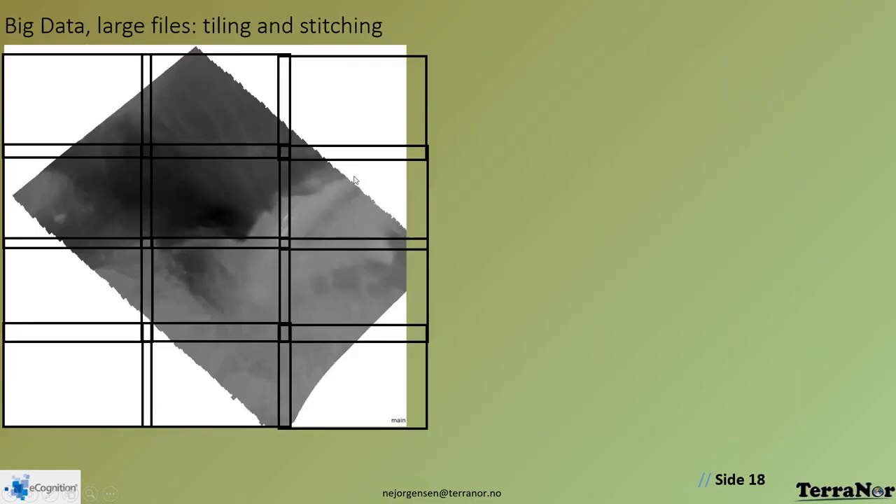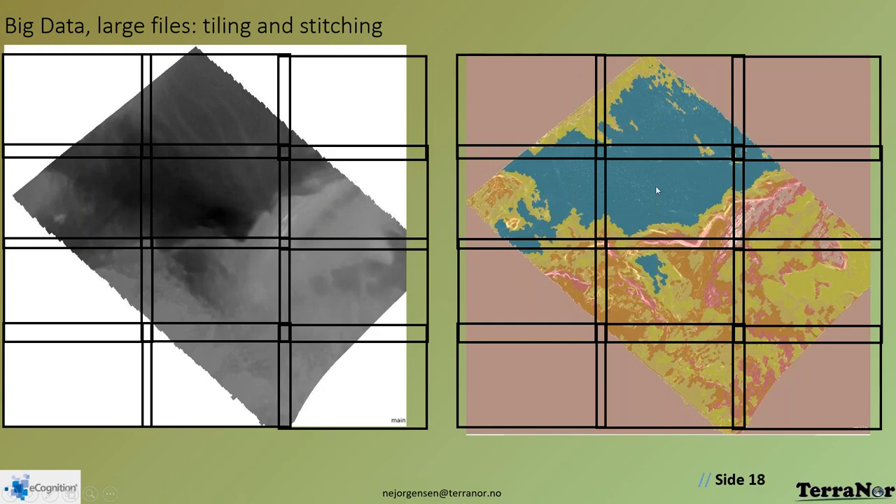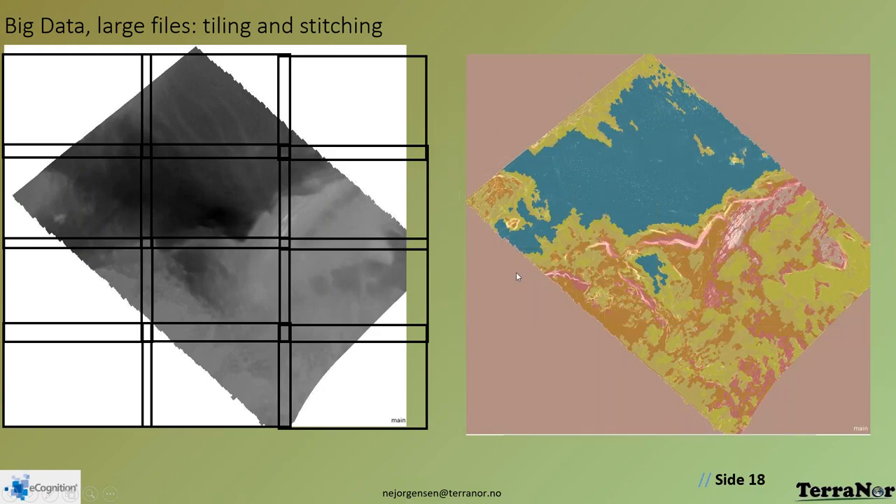We can also run large areas. We can split it up, tiling and stitching. With modern computers with hundreds of gigabytes of memory, that's very much needed, but it's possible to do that. I just mentioned that. So when we process each tile, we get them out like this, and then you make eCognition create one super object from this one.